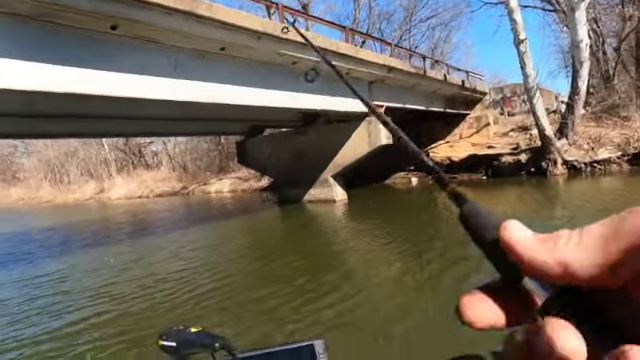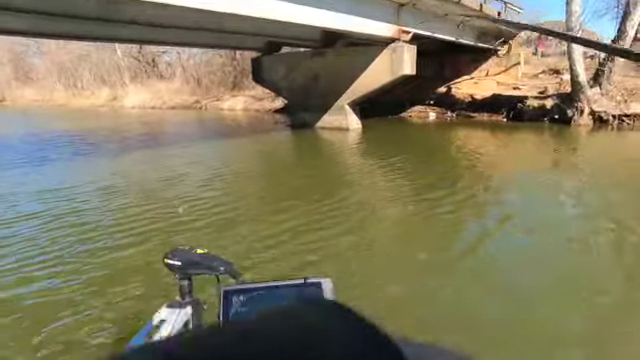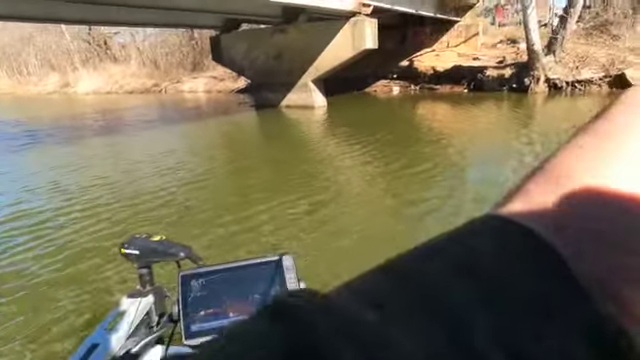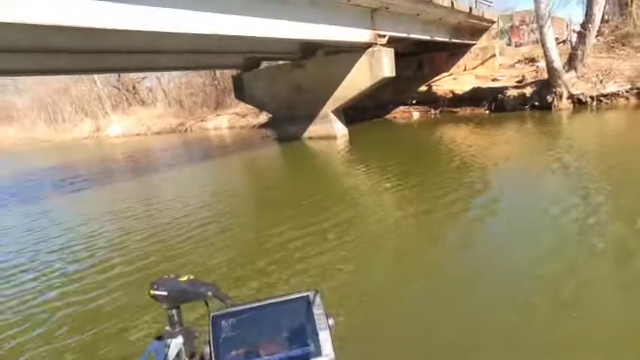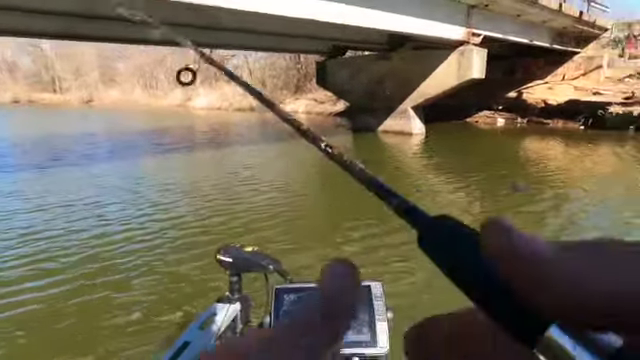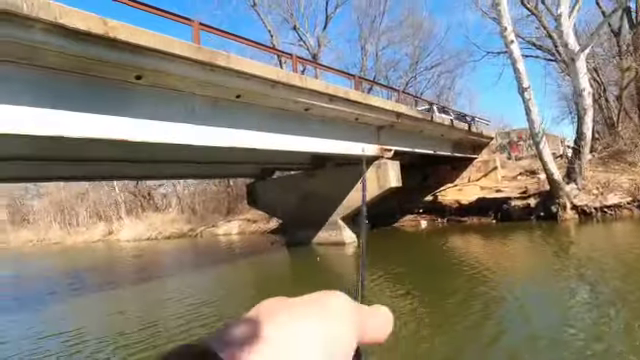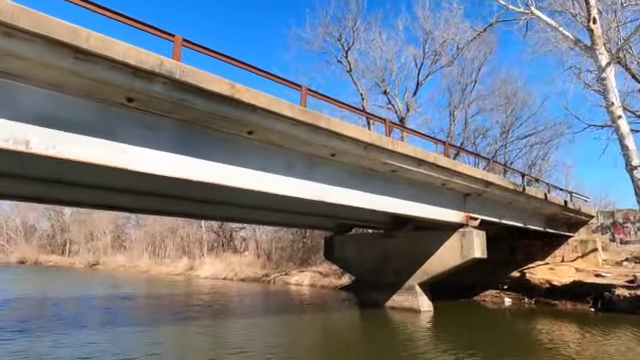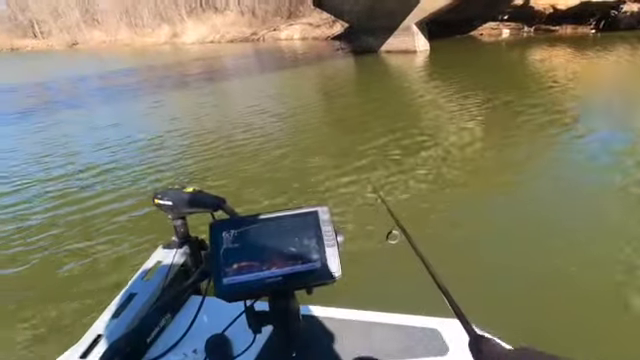See, there ain't no fish over there. I can see that there ain't no fish over there where I got that bobber. I turn it slightly over that way, or sharply over towards that pillar right there, and I can just see them stacked up. So I know not to fish over there. I know I need to come over here. If I come right here, I'll catch fish. That's just mind-blowing.